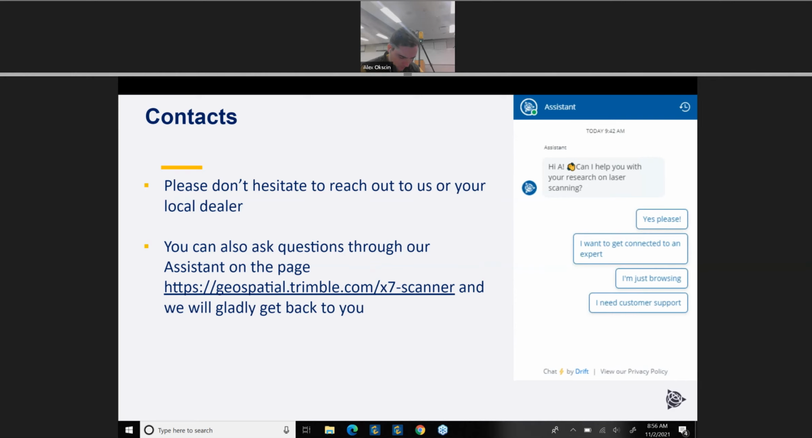I need some information on integrating our total station with the X7. So yeah, James, again, I don't know where you're located, but if you contact your local dealer, they're going to be more than happy to help you. You can also send us an email for the Trimble team on the call, and we'll direct you. We can also help you.